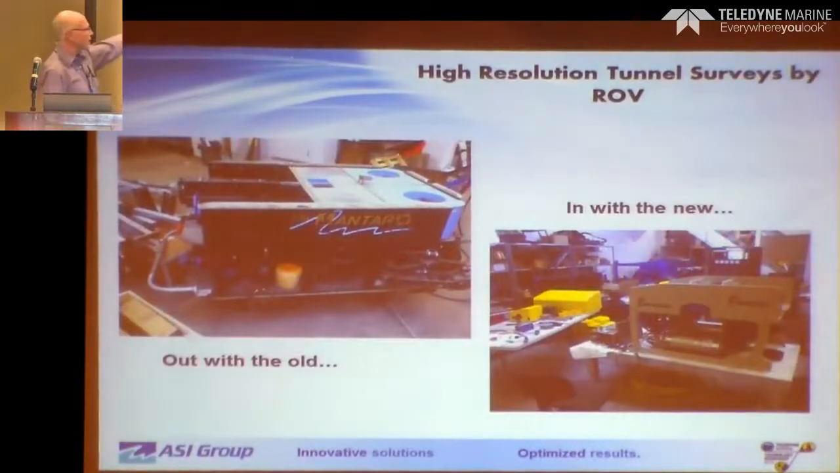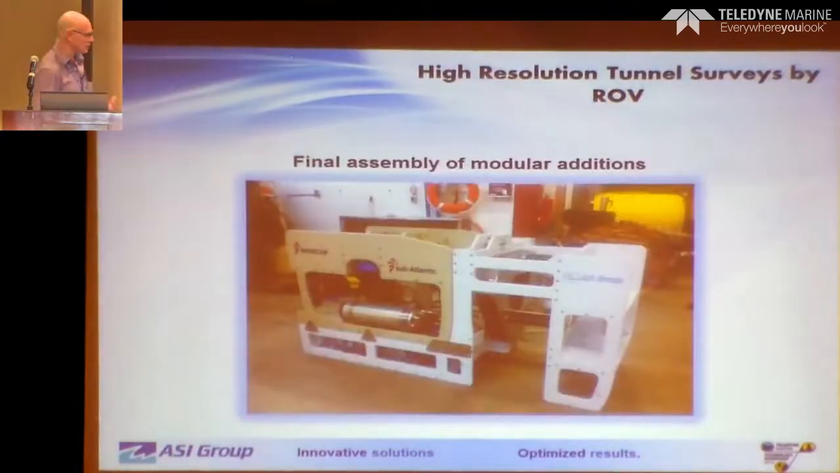You see the Mantaro, that was ASI's flagship machine that was built back in the 90s with 10 kilometers. And operating systems change every 6 months for a laptop, and that machine was from 97. So thankfully we had the right job to retire it on, and we took the training of the Mohican in our shop facility in St. Catharines, and as soon as it was done with the training, we ripped it all apart, just so we could reconfigure things.